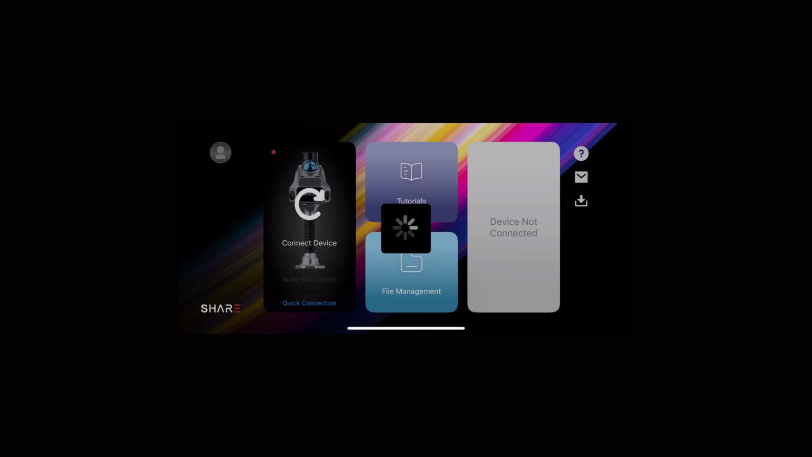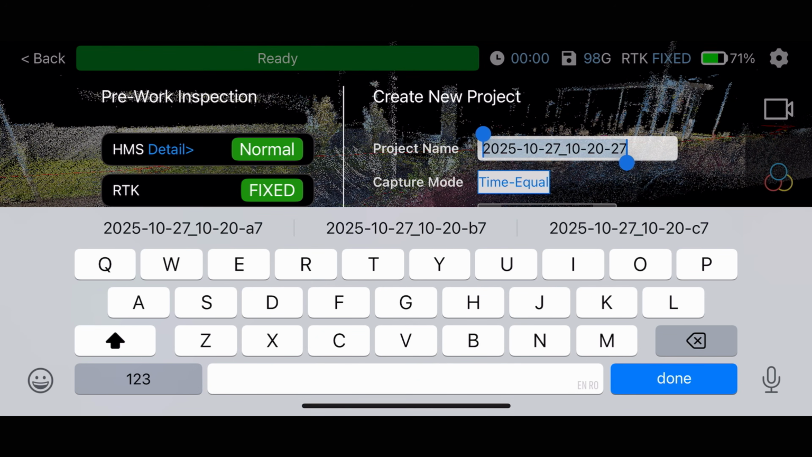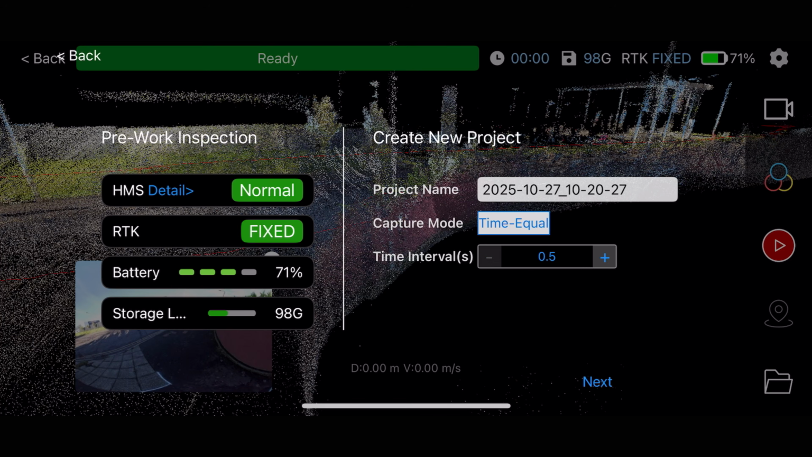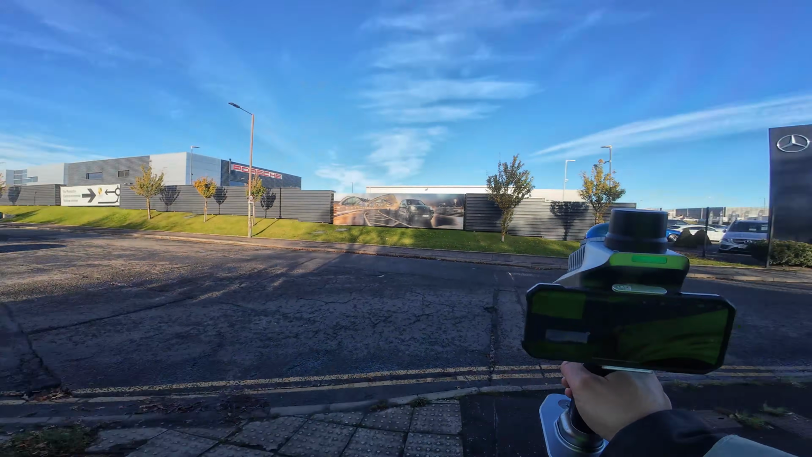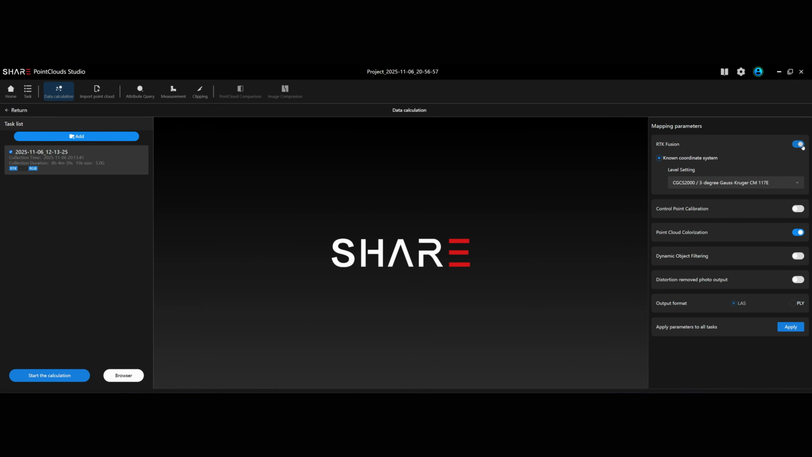Now to get started, install the Share Capture app on your phone, connect it to your scanner and you're good to go. Press start, enter your RTK course details, name your job, set your photo interval, place it on a flat surface for initialization, and you are good to start scanning. The battery lasts about 1.5 hours, which is actually quite good for its size. The post-processing software is straightforward to use.